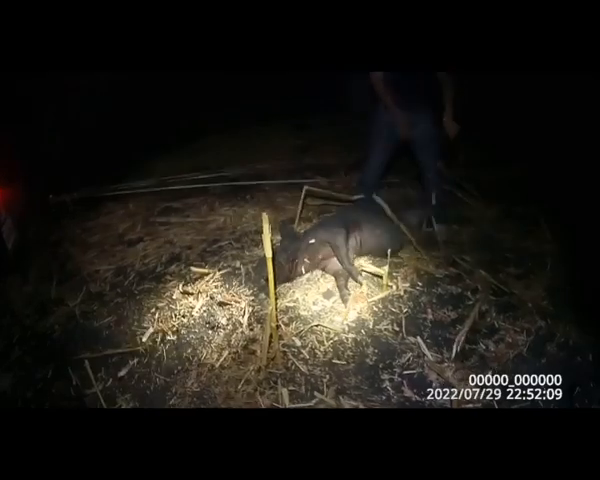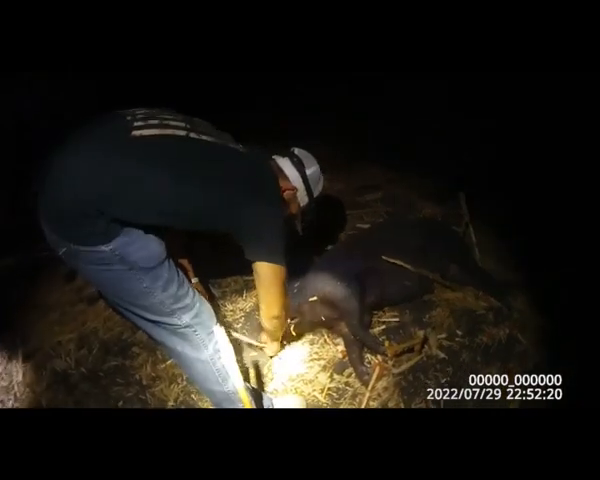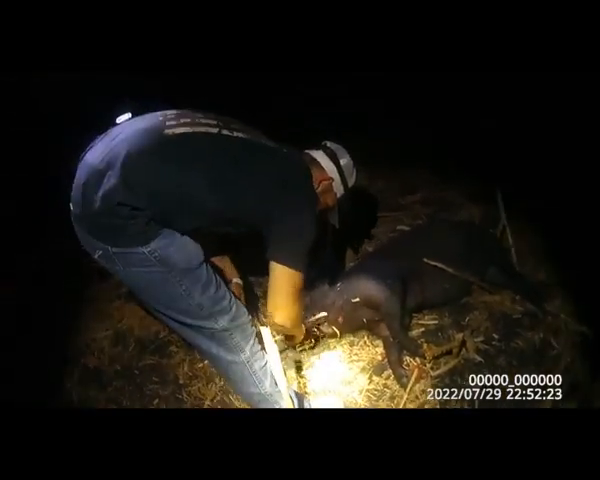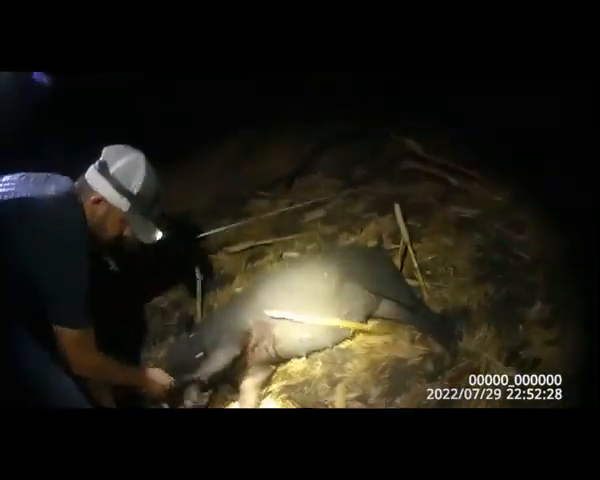You didn't pick your brass up? Alright. We got 3 back there. We're gonna hook this one up too. Uh-oh. Is he shot in the jaw? Yeah, I hit him in the jaw. I know he's got 2 holes. I know he's got 2 6.5s in him. Y'all saw that. I hit him a couple times about his old jaw. Hook him by the leg. But do the back leg. I already hooked him.